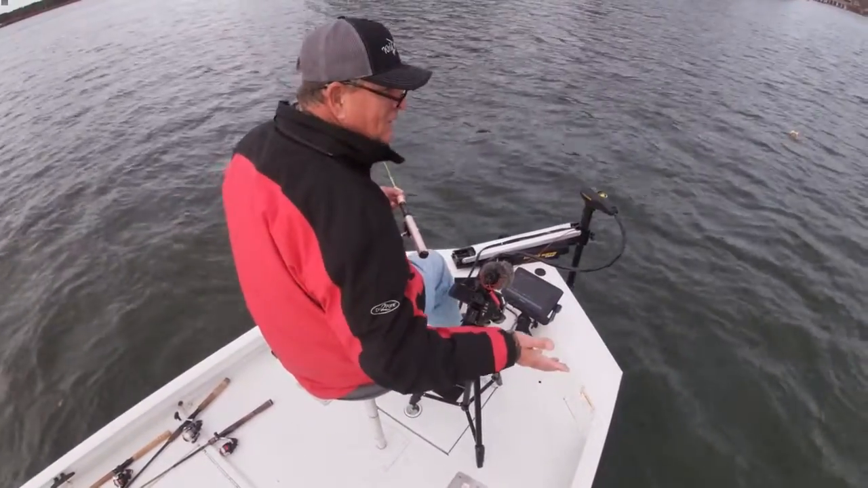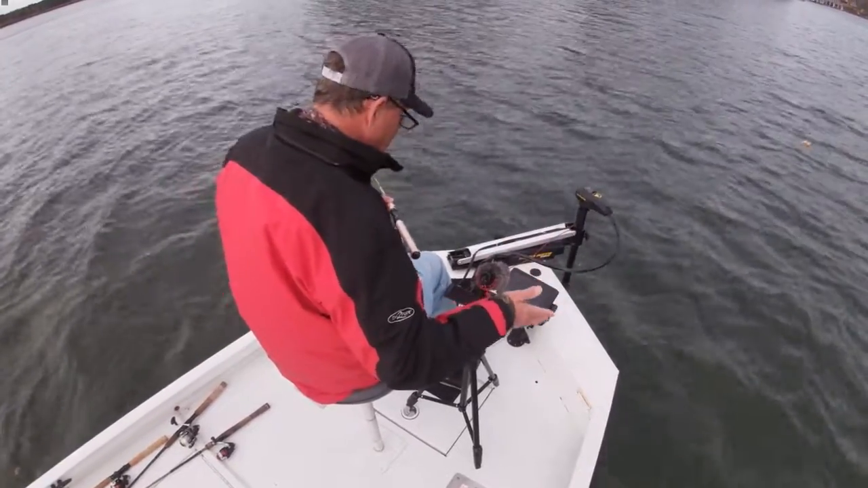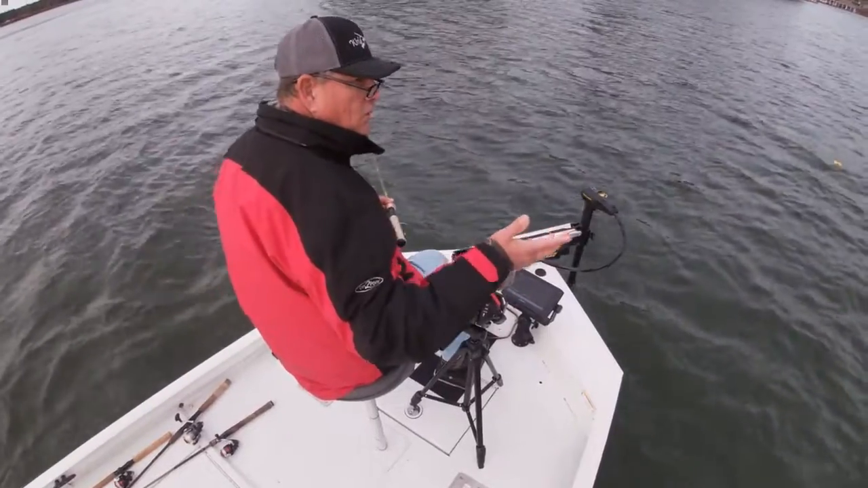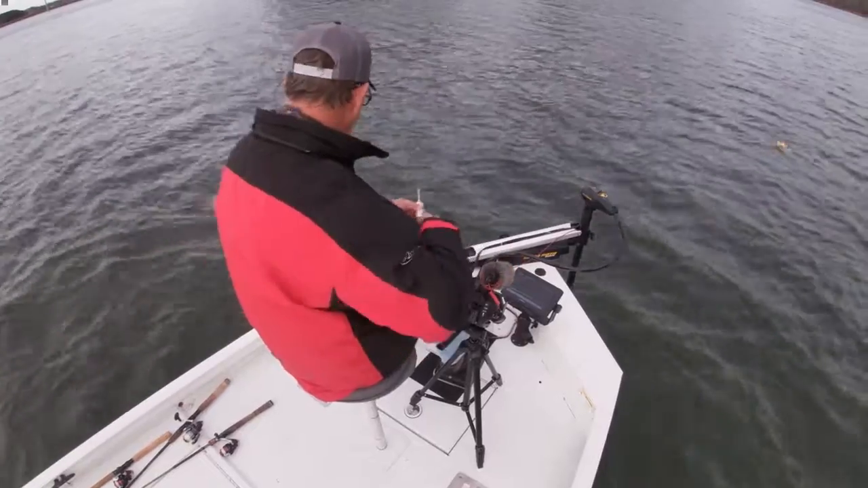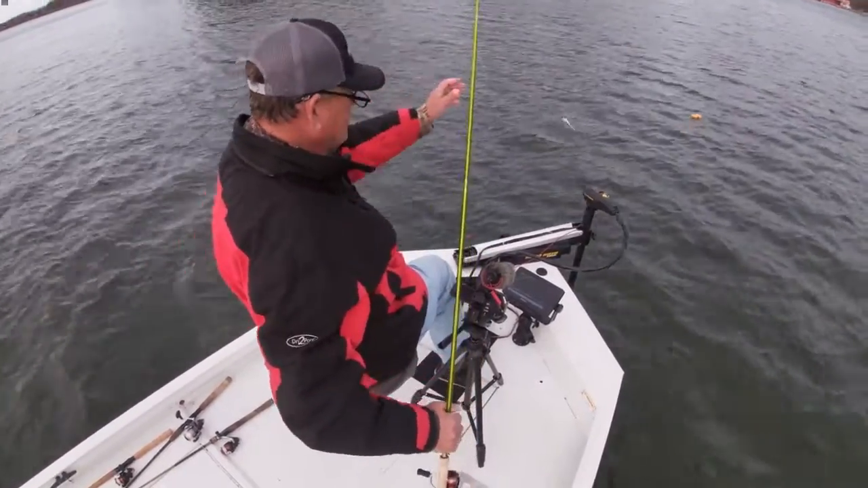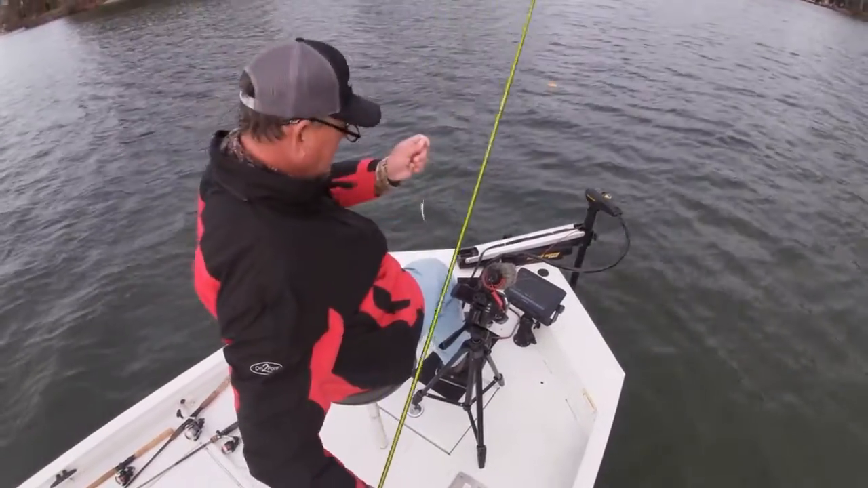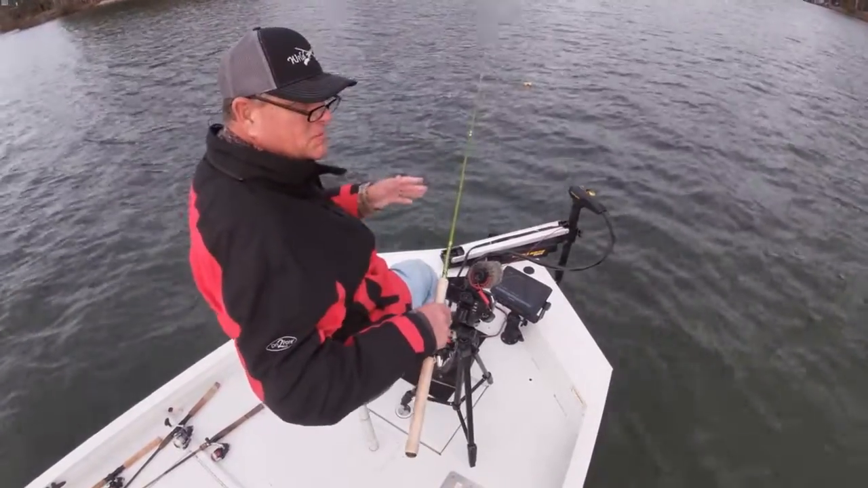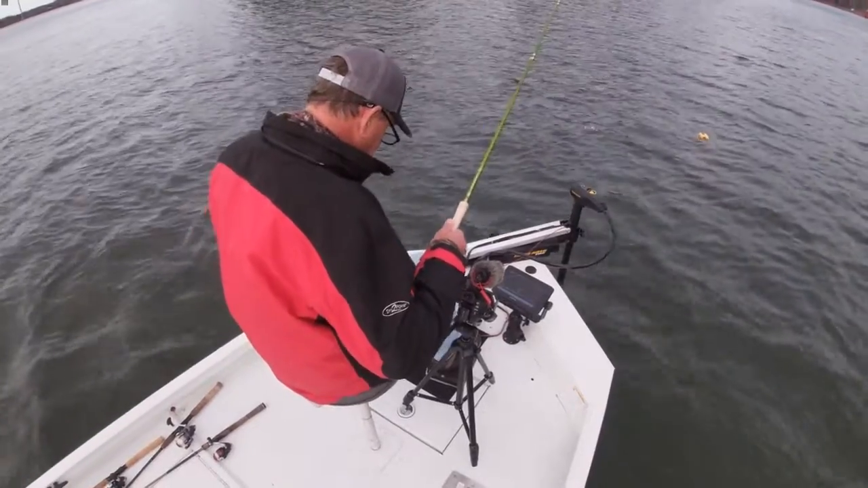So we basically located some structure, brush under the water, and we caught a couple casts into it. It's very difficult to cast a 16th, so I've got just a white 16th head on, and I got a heavy split shot to try to get me down quick, because when I get the boat in position I got to get the lure down to the fish pretty quickly.